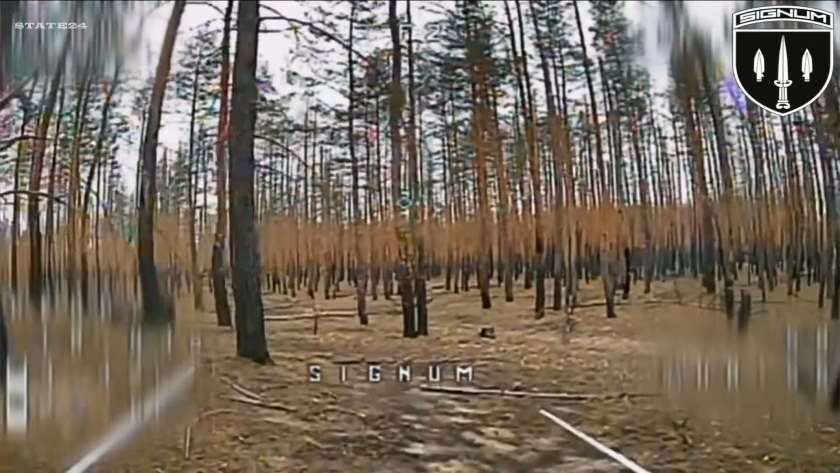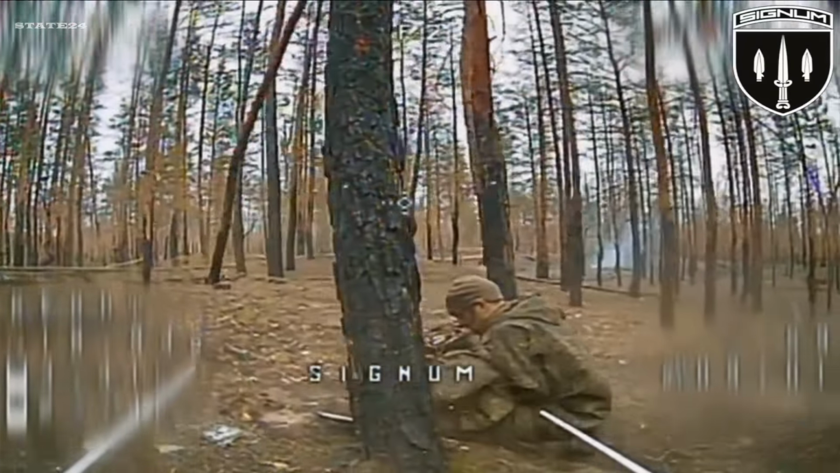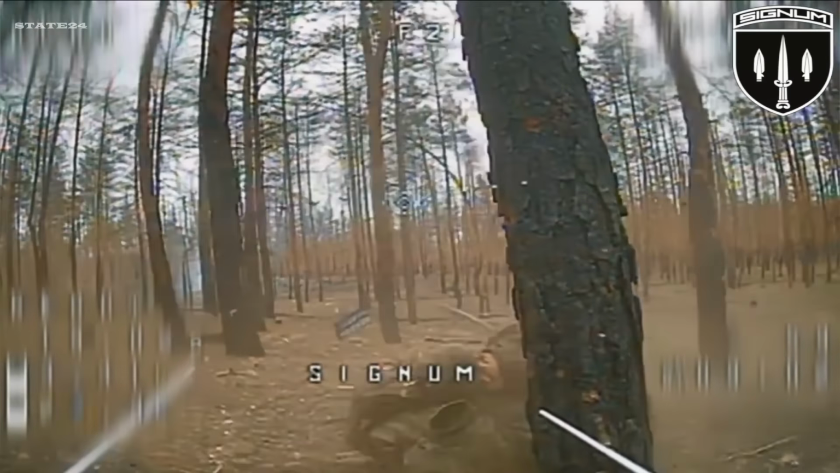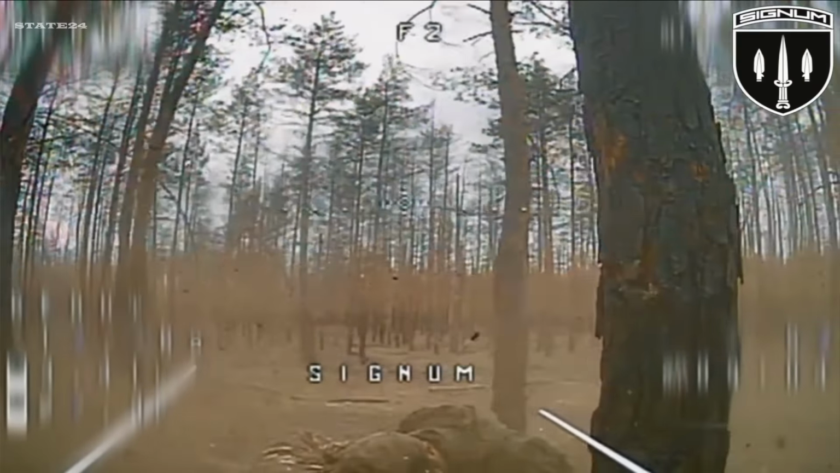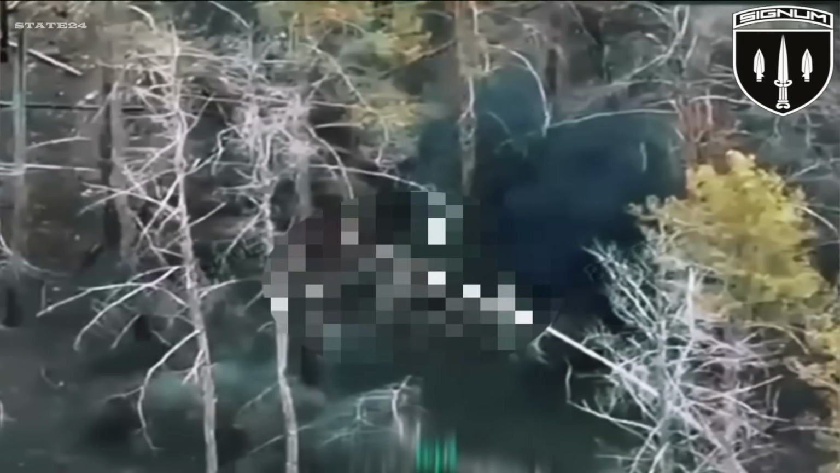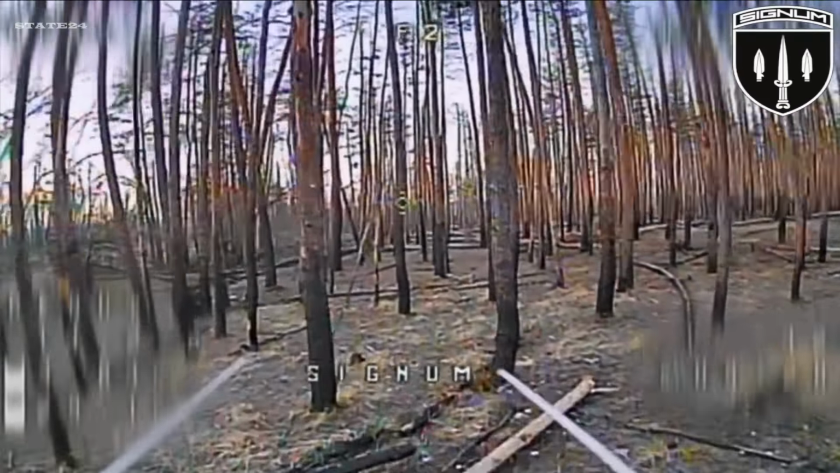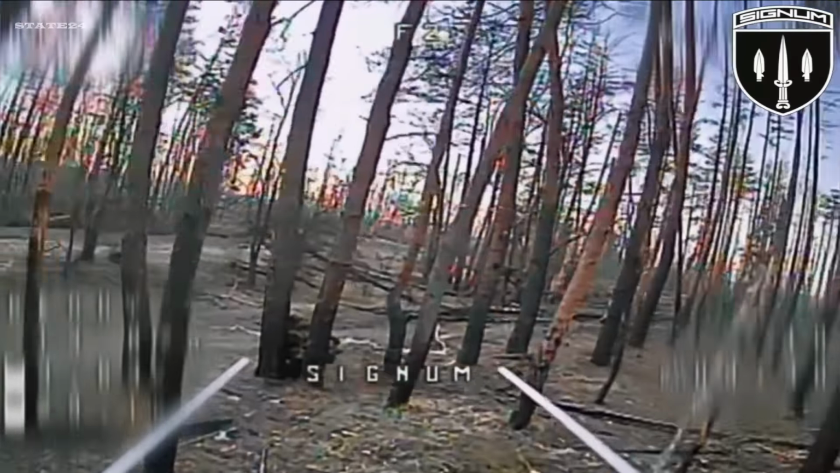The war in Ukraine rages on. March 27th, 2026. In the Lyman sector, Ukrainian drone units have been relentlessly hammering Russian positions, strike after strike, with no signs of letting up. Ukraine's Signum Battalion has been specifically targeting Russian infantry attempting to establish defensive lines in this area, and the footage speaks for itself. Look at these strikes carefully.